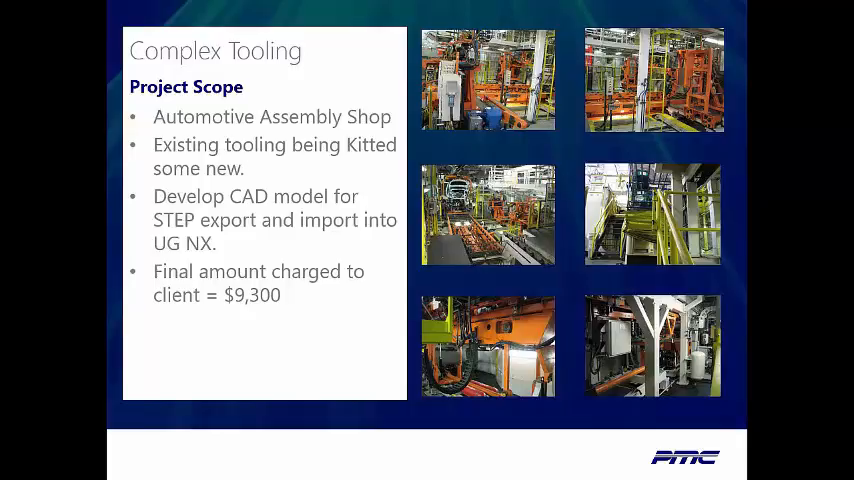The purpose, from the client's perspective, of why we were out here doing this is they had new tooling and existing tooling that was being kitted. The new tooling was going to be a very tight fit. They knew that going into this. This also has turned out to be one of their most difficult projects they've worked on. The final amount we charged for this project was $9,300. That is not what we would charge to do this project again, but that's how some of them work out.